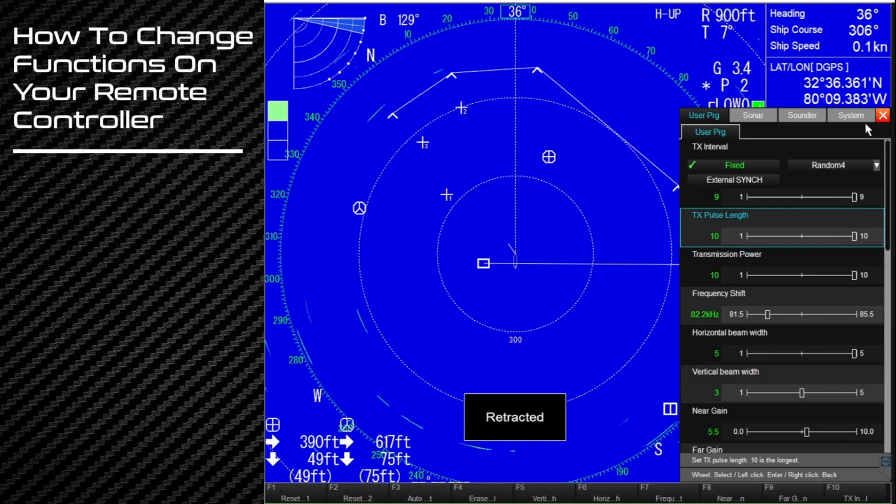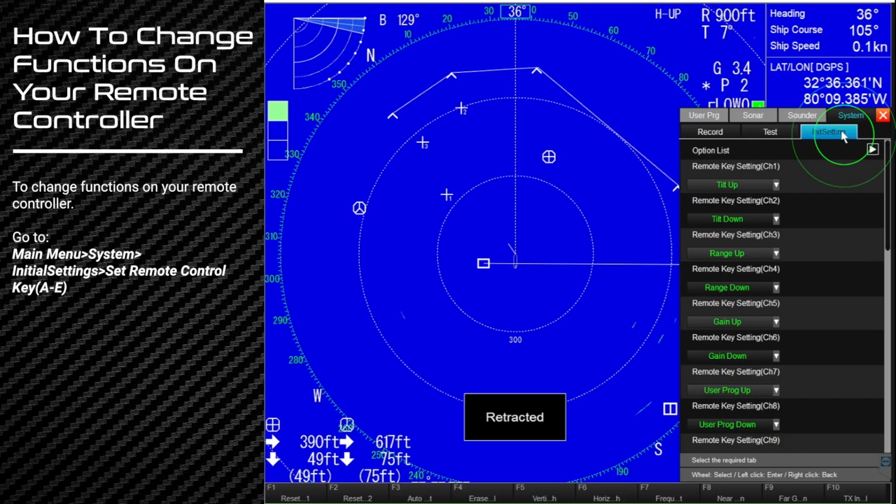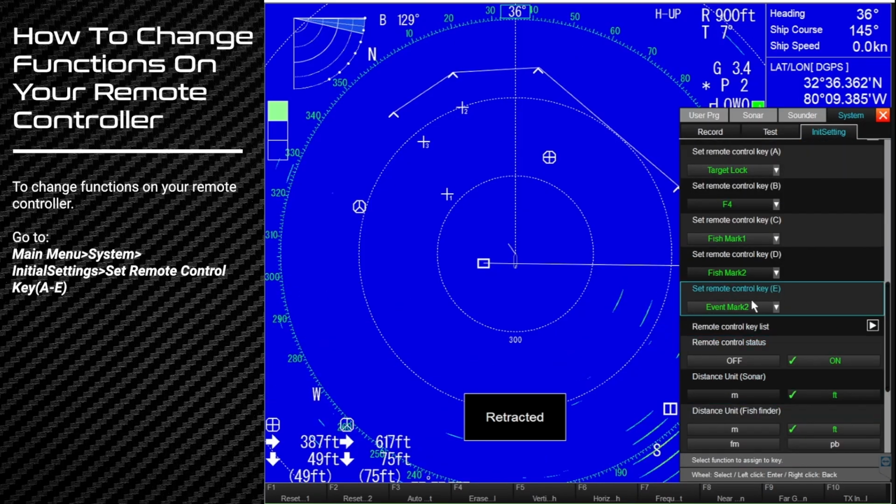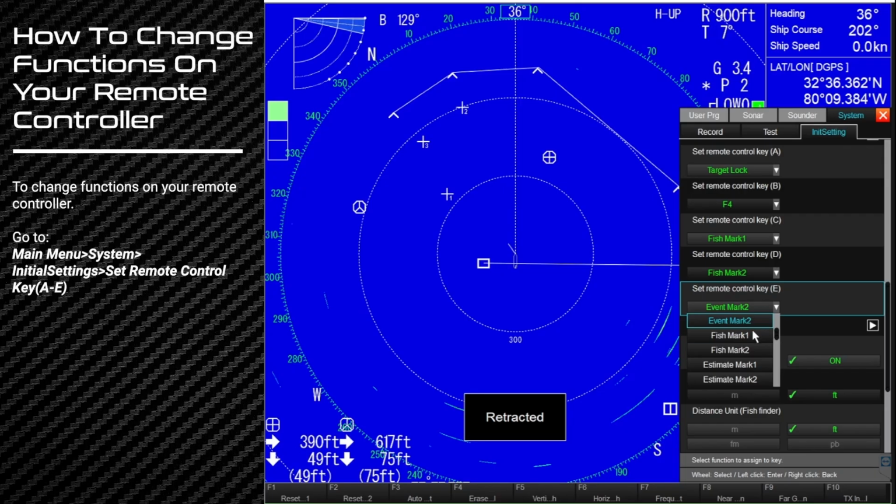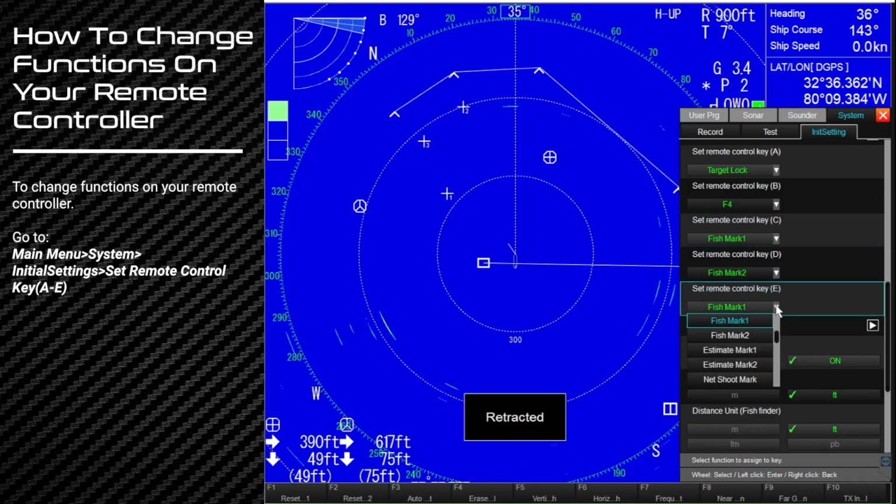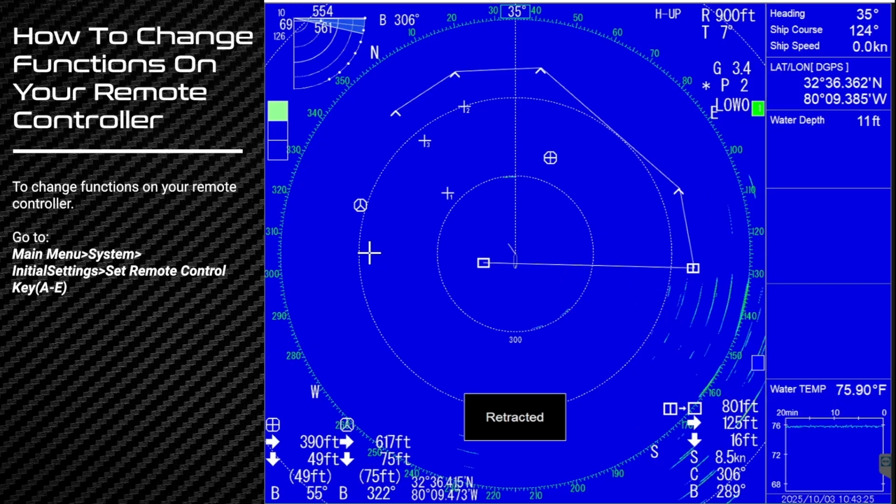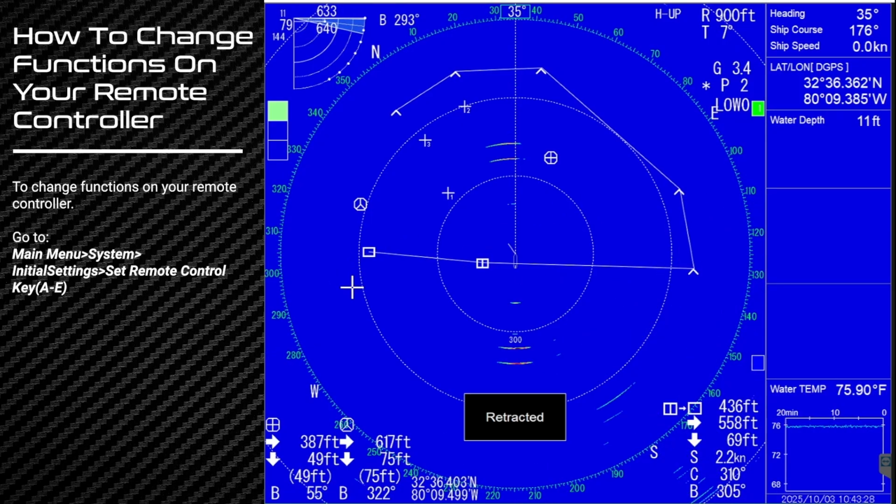Now, if you want to have a fish mark on your controller, I can come in here to initial settings. I can program button E to be a fish mark number 1. Button C. Yeah, I guess it's button C. Yeah, the button E is the lower right. That's kind of an easy one. I guess it could be upper right. I think the lower right might be a little bit easier, at least on my hand. So right now, if you hit button E on your controller, that is your fish mark.